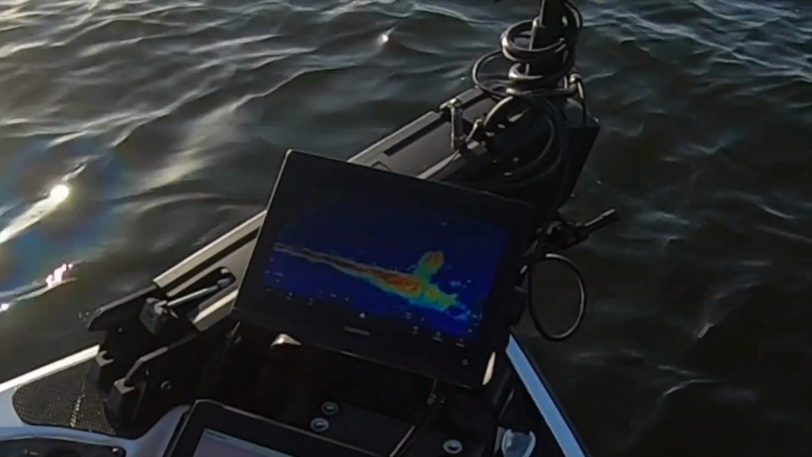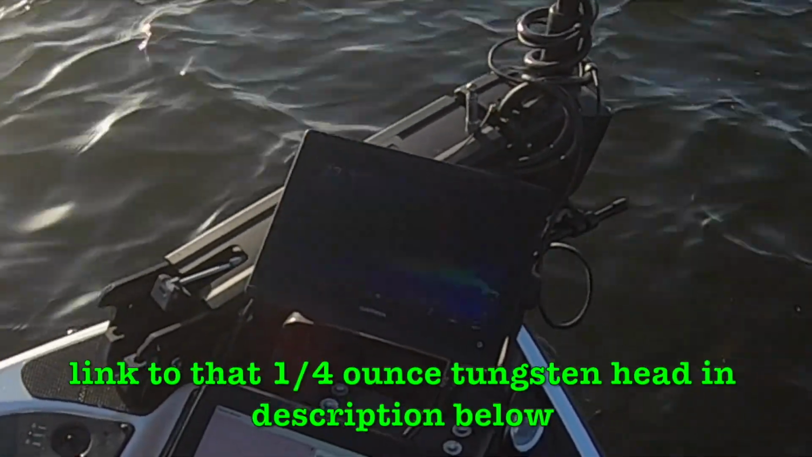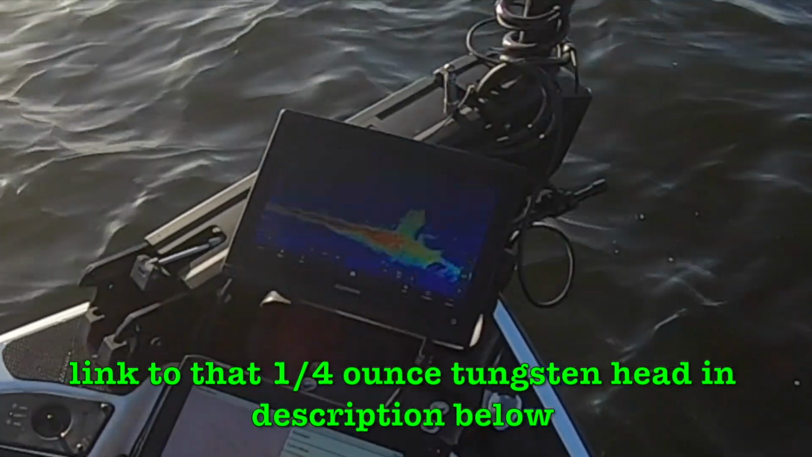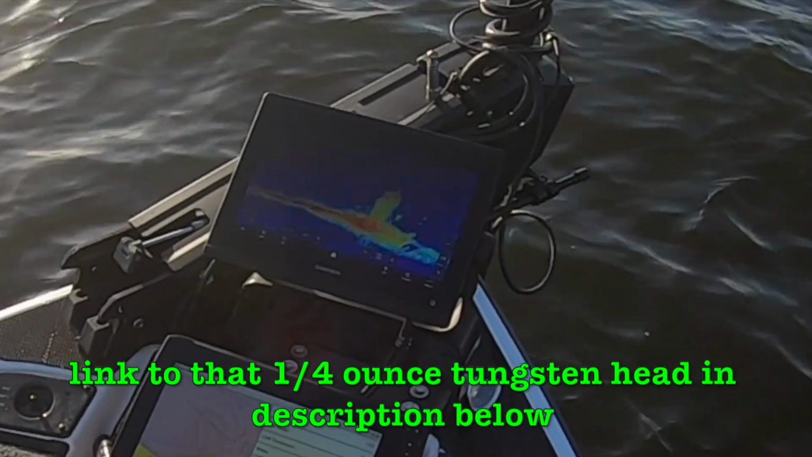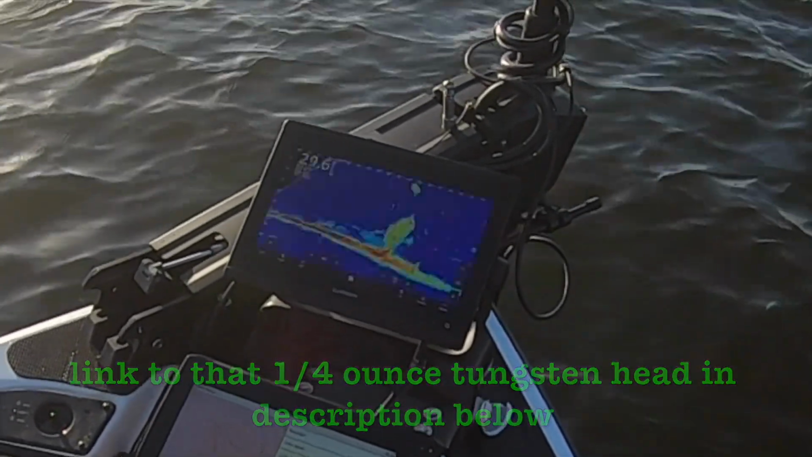There goes the bait, headed for the top of the brush. Little old bitty tungsten jig at 60 feet is that bright. I'm jigging it along the top. Now, at least probably a crappie. Okay, there's a crappie came out of there. Okay, there's my jig head.